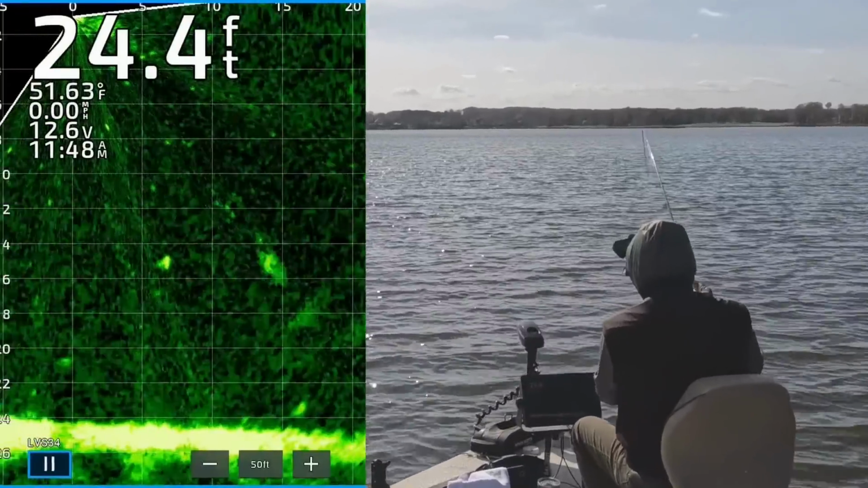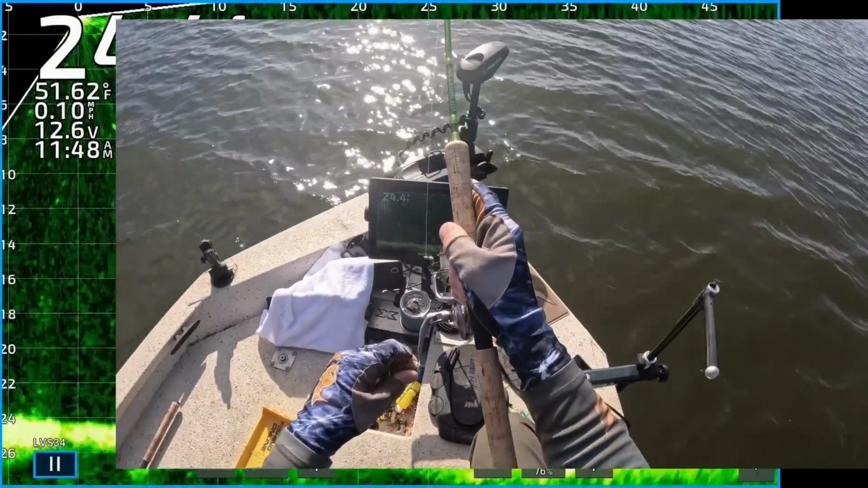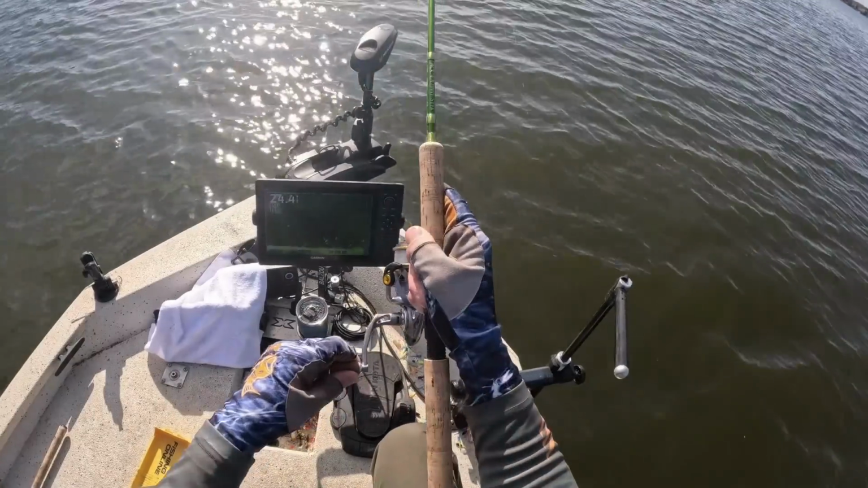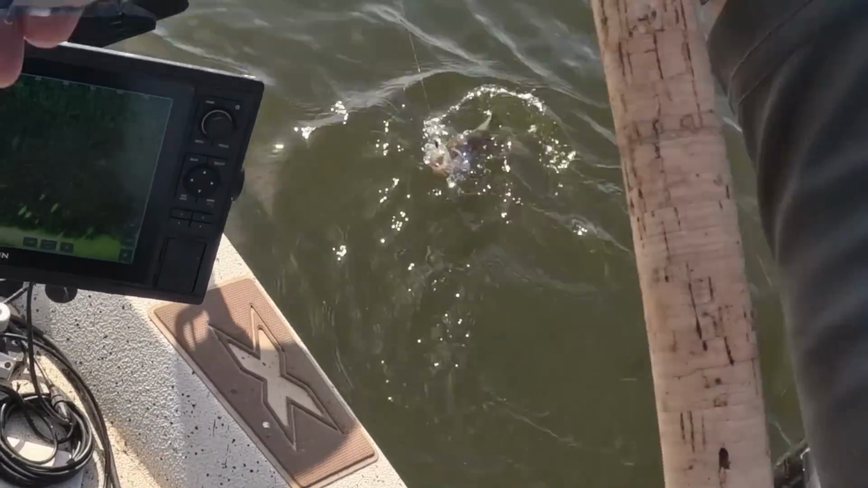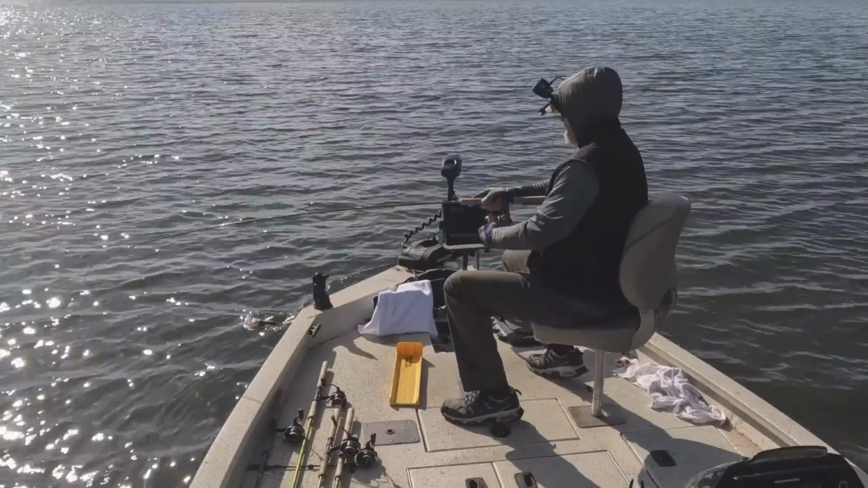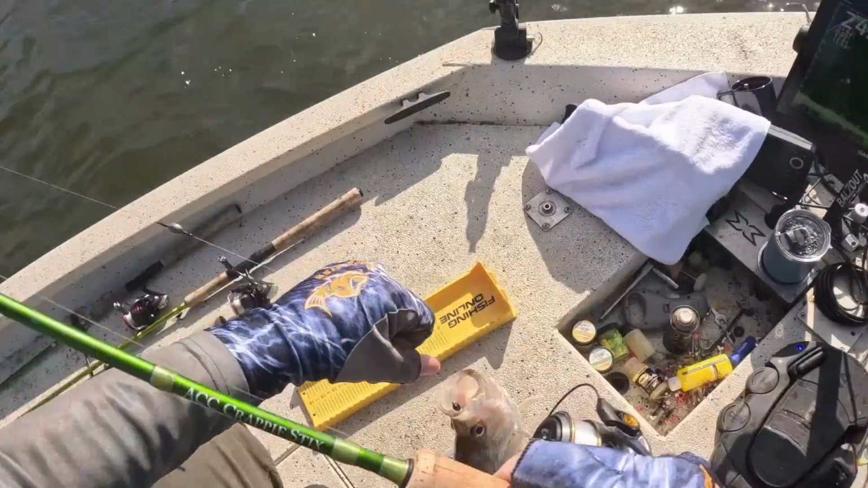There's one, 15 feet out right on the bottom. Goodness gracious. Oh my goodness, get up in here. Yes.